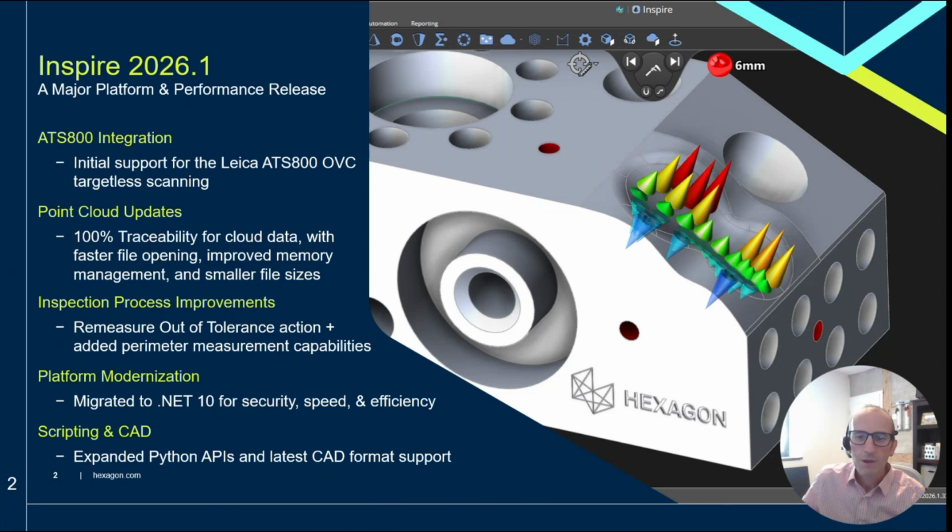Just to highlight a few, we have some inspection process improvements, including a remeasure out-of-tolerance action. Of course, the usual assortment of scripting and CAD improvements are in there, plus a bit of a step ahead. We moved to .NET 10, mostly for better security, but also allowing us to leverage new features there for speed and efficiency gains. Let's jump into some details.